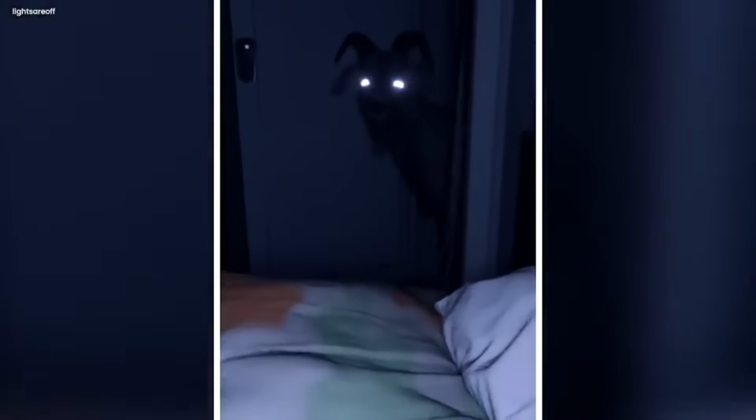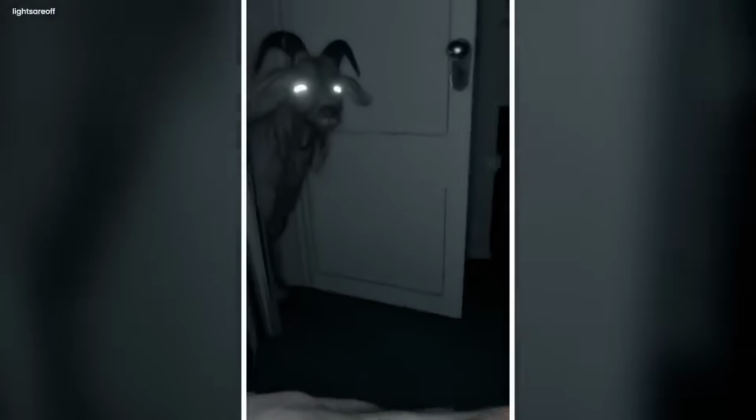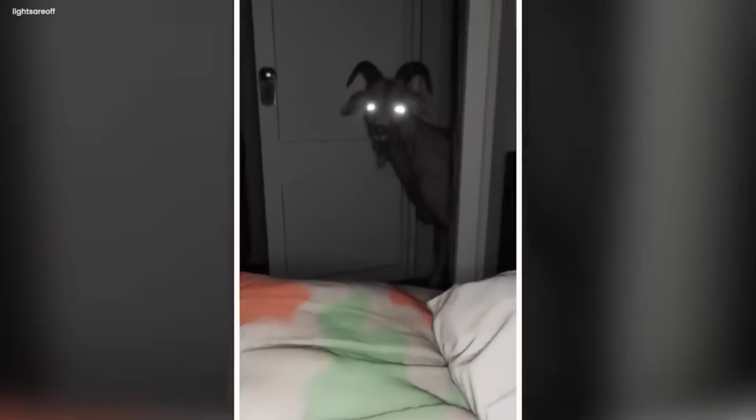The girl shifts her camera towards the clock, showing the dreadful time of the day, 3 a.m. In the meantime, the goat's shrieking voice, accompanied by the black tentacles coming out of its mouth and glowing eyes, can be seen clearly in the darkness of the night. This scene is truly terrifying for one sight, but the vlogger seems accustomed to this behavior of the goat and calmly closes the door on the goat, completely shutting it out of the room.